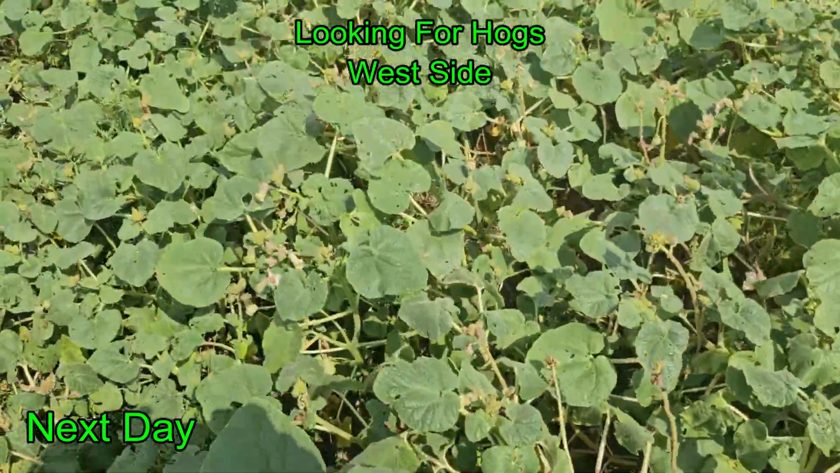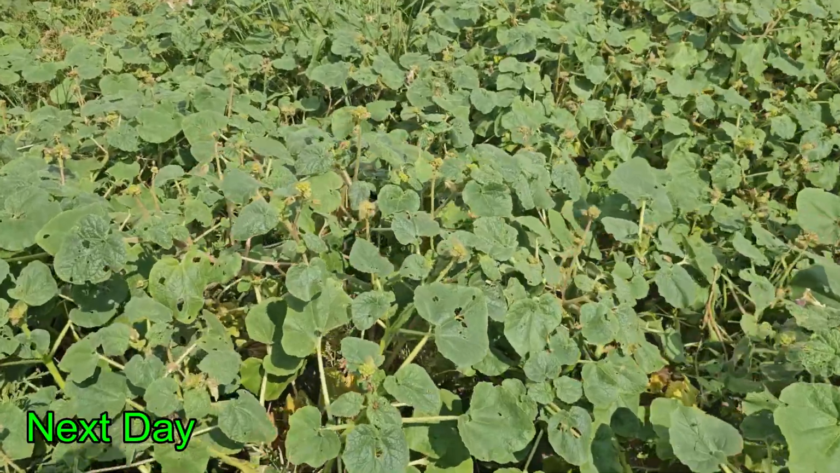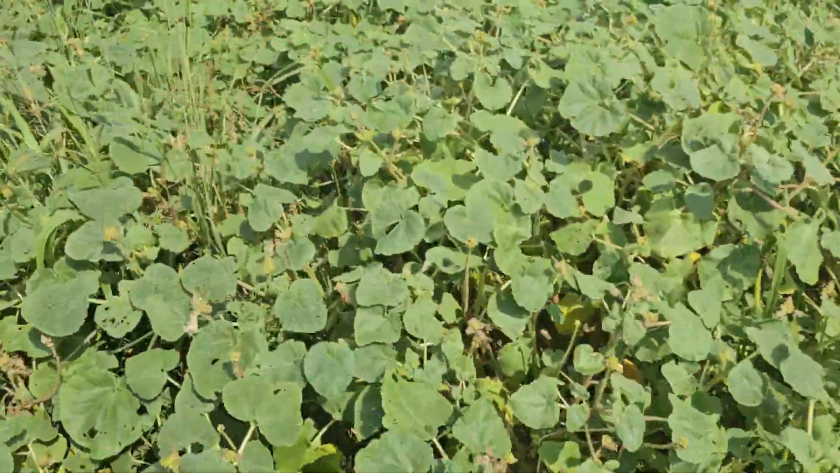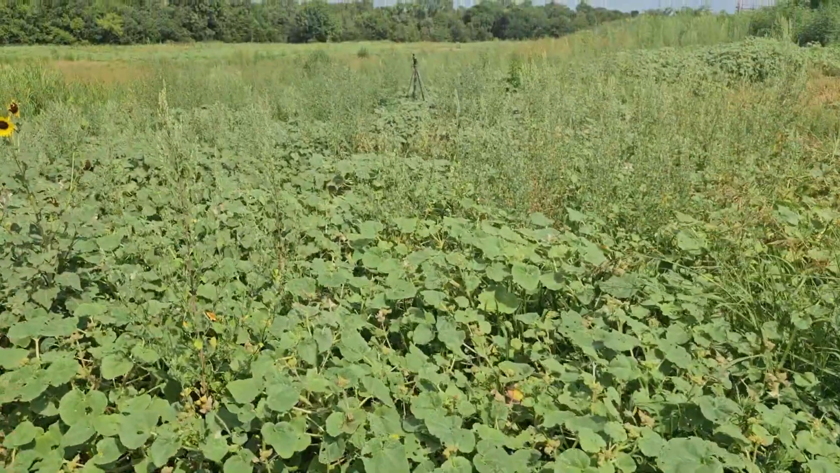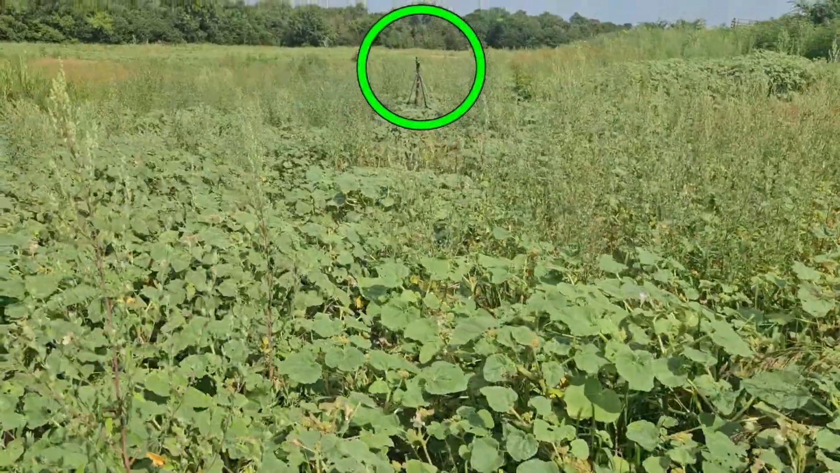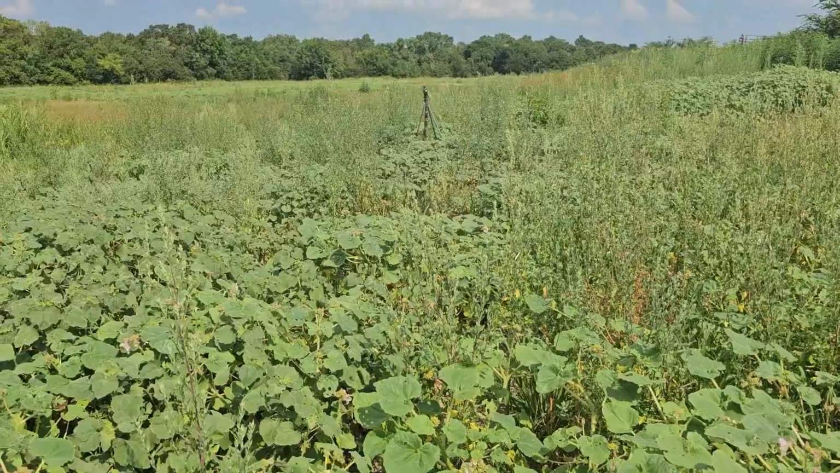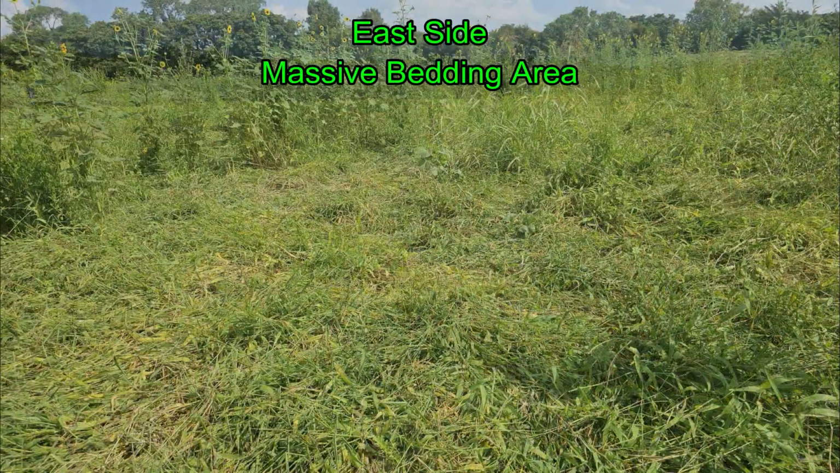So this stuff is thigh high. I started off my search on the west side because I knew it'd be brutal and I wanted to do my search when I was fresh. I'm walking to tripods set up at each end as my markers to do transects. It's a great idea, but I didn't find squat on that side.